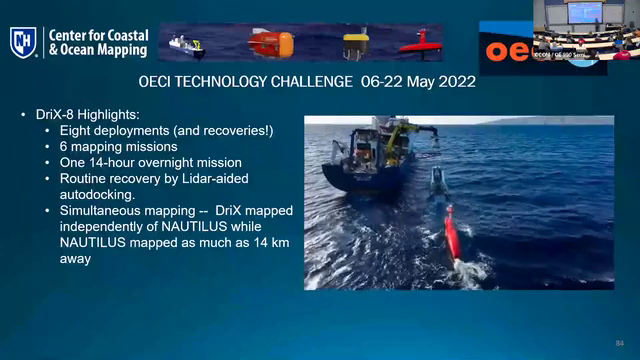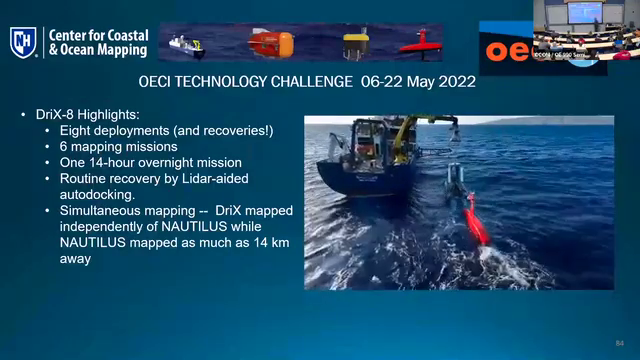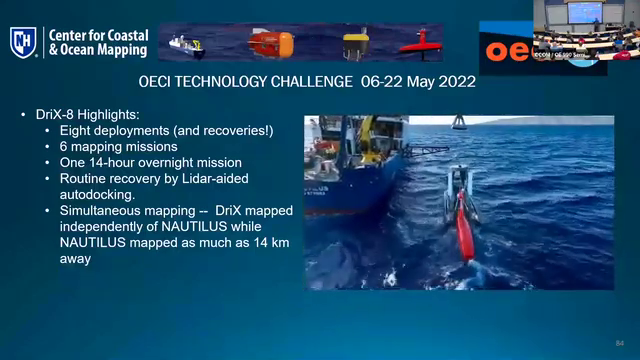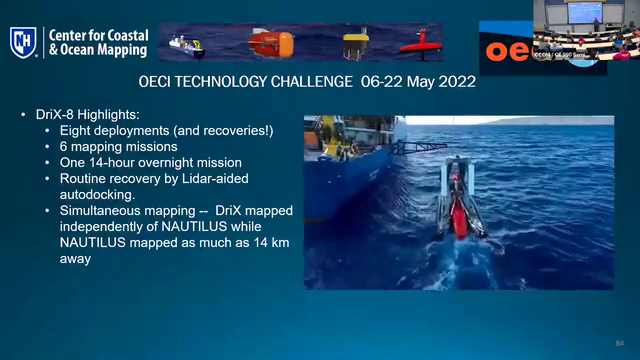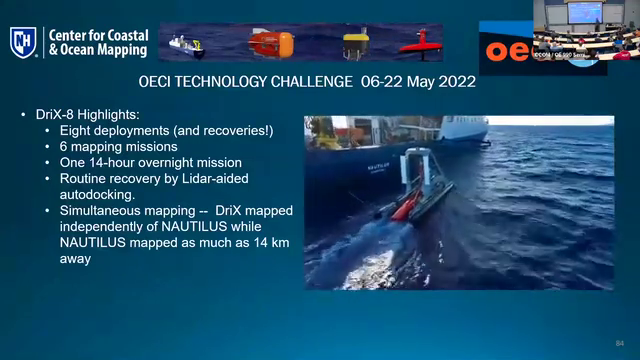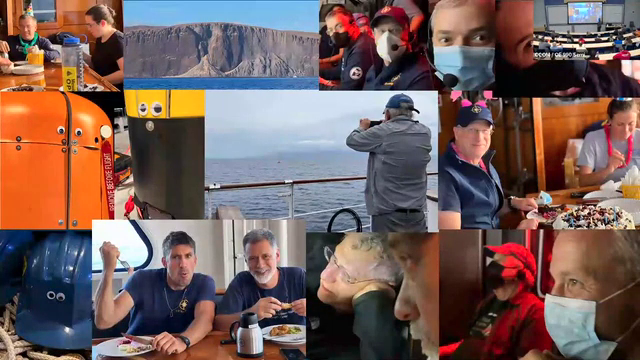Okay, so the other go was this Tech Challenge cruise. So this one, we had honed our skills. We had 8 deployments and recoveries, and every LiDAR docking pretty much worked. And we had all kinds of mapping missions. Some of them we did with the Nautilus in tandem. And then we did a bunch of operations with other vehicles, the Mesobot and the NUI vehicles, both from Woods Hole. And this is just kind of a panoply of the hijinks from that trip. It was super fun in a beautiful place off of Hawaii.